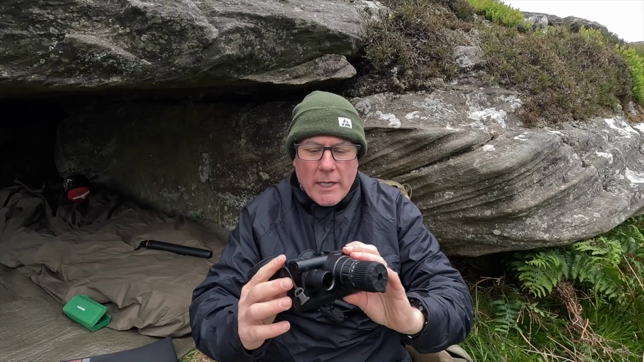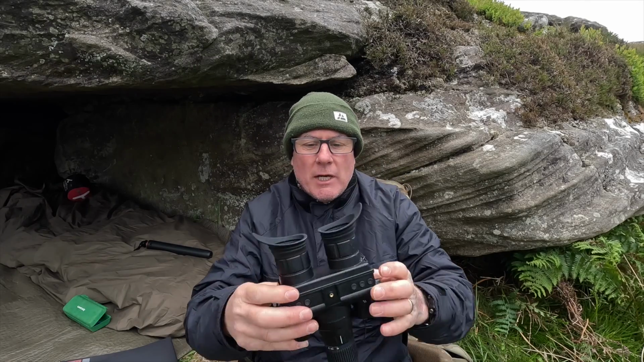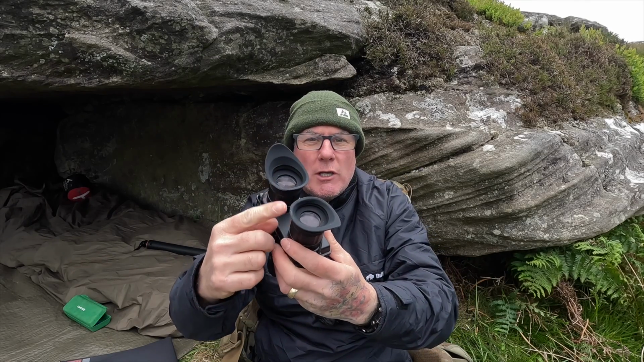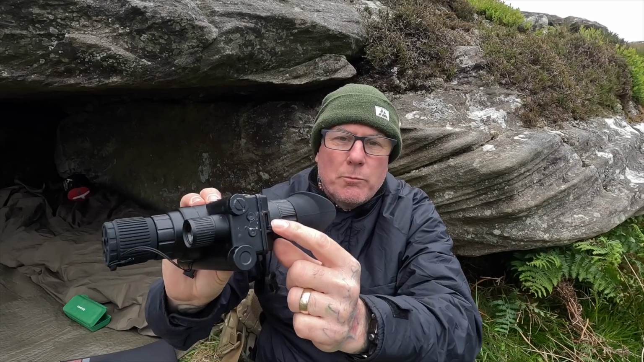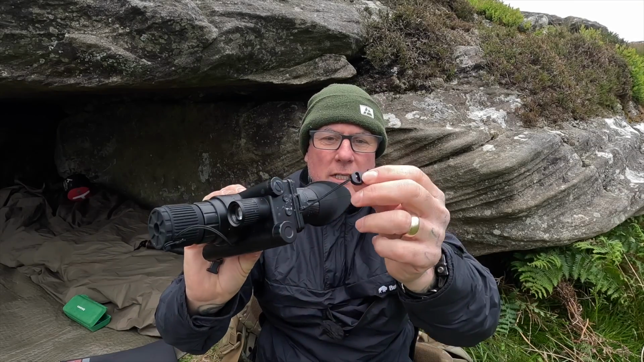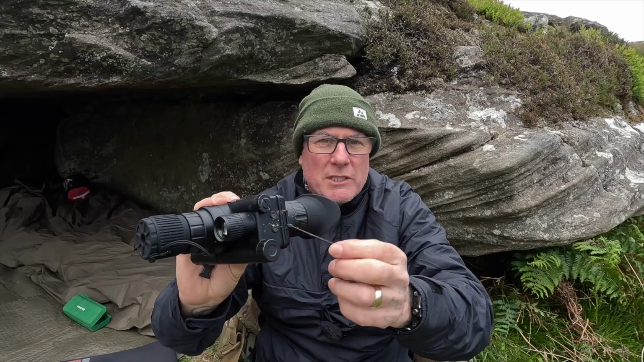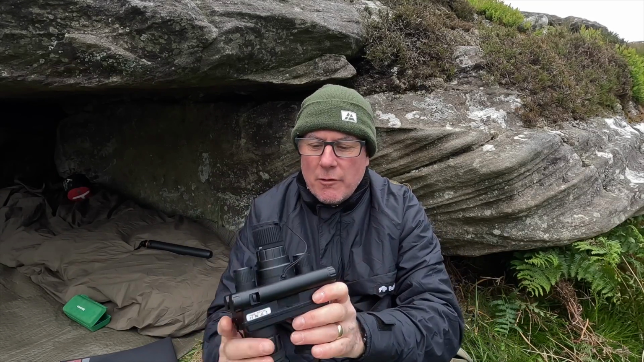So let's have a quick look at it. First of all, it's very, very light. As you can see, you've got the two binocular sights looking through there, with these that help black out any light so you can see the screen properly. There are little bayonet things here where you can attach these, which clip onto your sling that goes around your neck. The back here is where you have the battery.